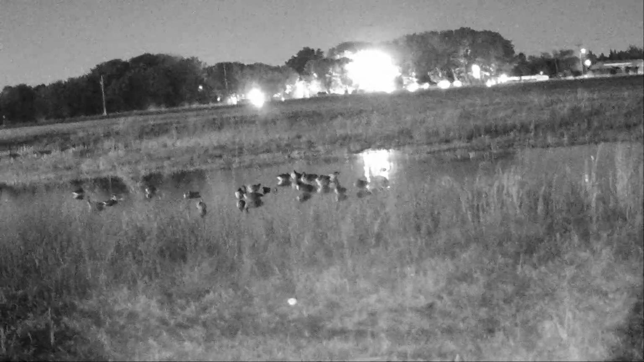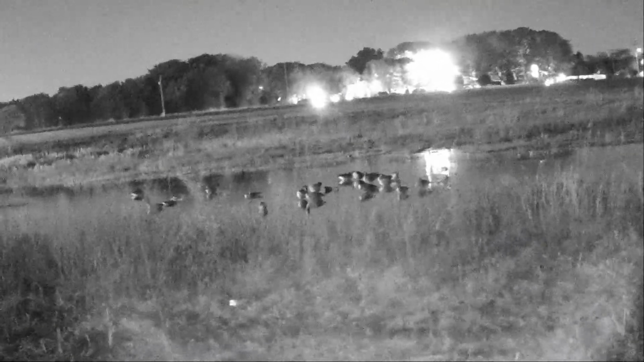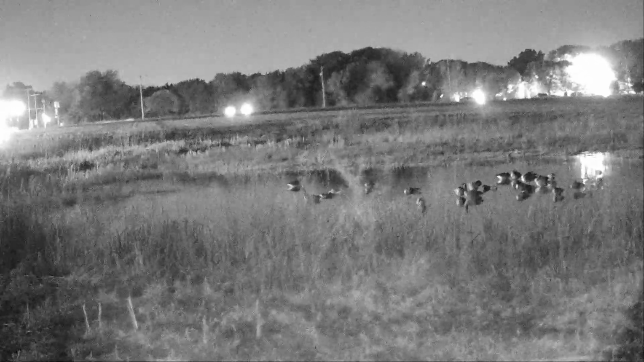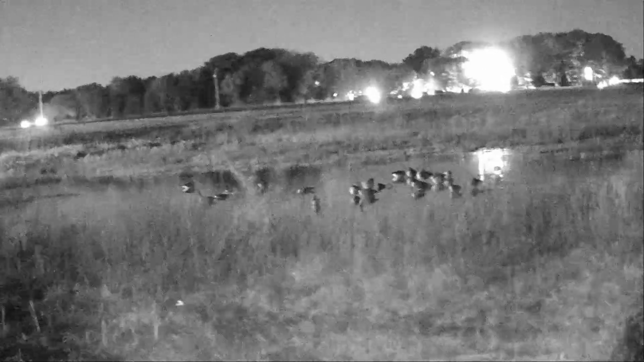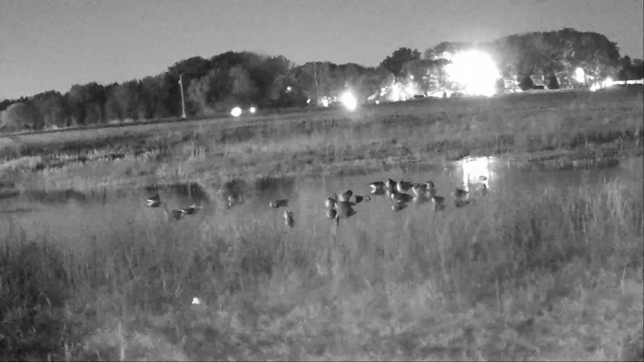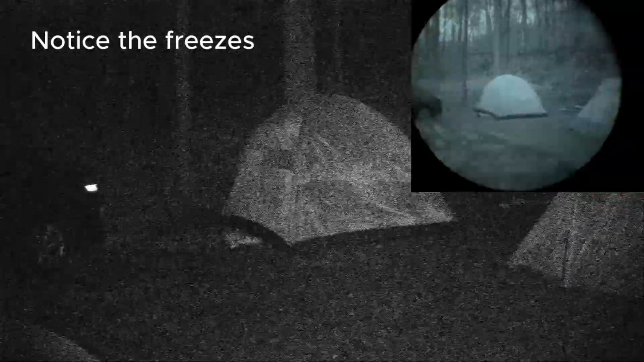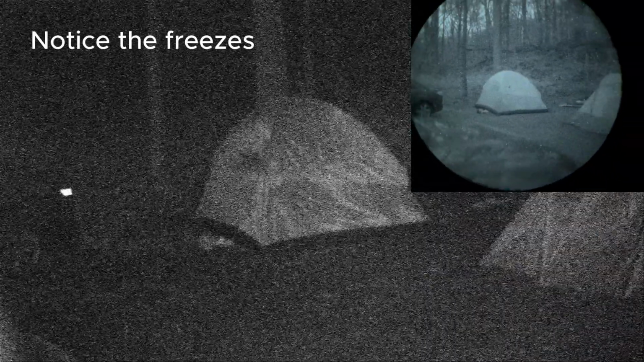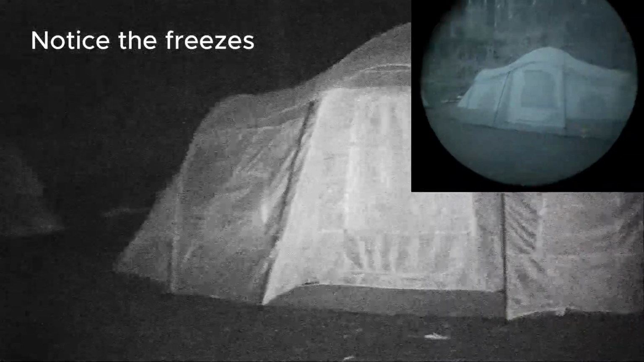Then there's the obvious issue that's potentially a non-issue depending on your use case, which is that this is a digital night vision device, it relies on active IR illumination to see in the extreme dark. Another person with night vision can see your IR light emissions whether they have analog or digital, so it's something to keep in mind. Another con to this unit is the onboard video recording has an annoying lag or freeze to it when you're watching back recorded footage, which could cause you to miss something you were trying to record.